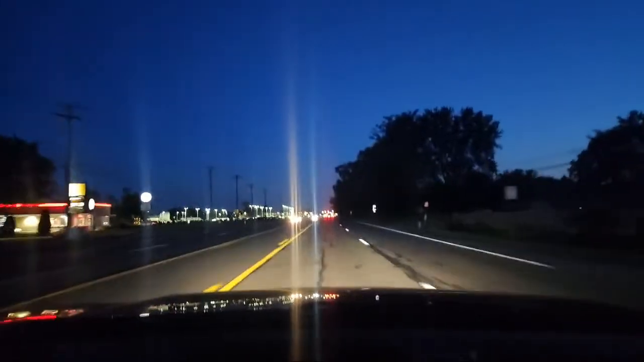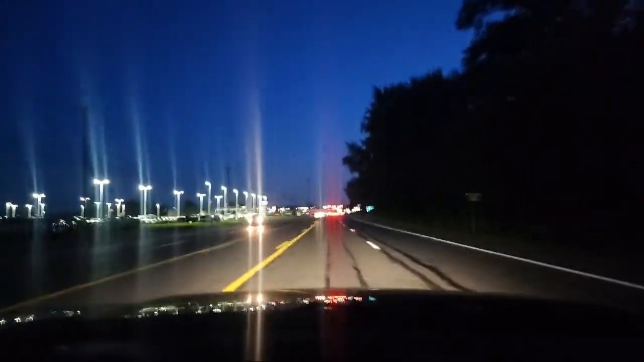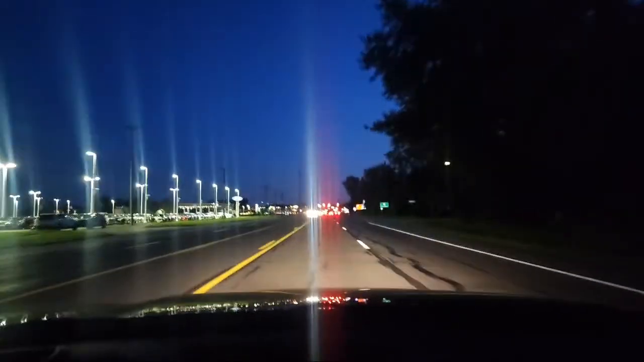Good speed control is imperative when you're driving at night. This is a 2023 car, so the brand is not important, but when you have the newer vehicles, they have different technologies. Go ahead and get over to the right. I need to make a right turn, so I'm going to go in the nearest lane.